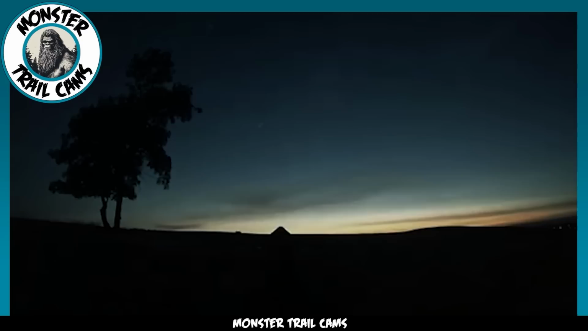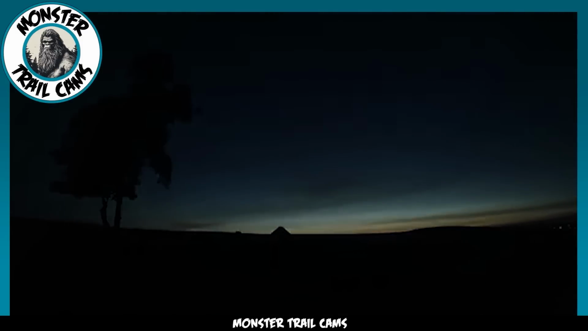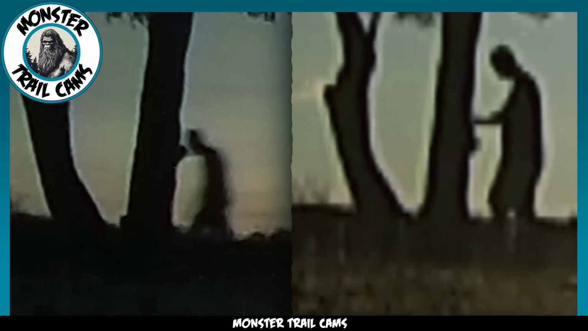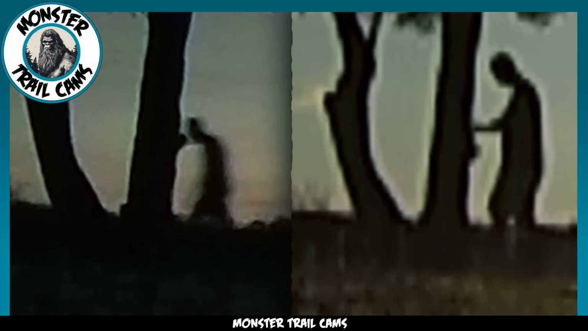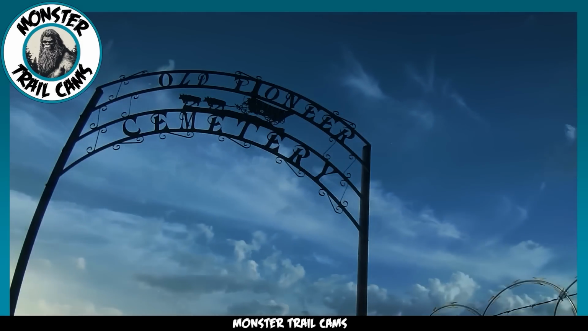Adding to the intrigue was the unusual appearance of the figure. Unlike any typical human silhouette, the figure's head was oddly bulbous and elongated. To contrast the mysterious figure with a human form, Ziegler photographed his brother-in-law standing near the same tree. The comparison was startling. While the image of Ziegler's brother-in-law was crisp and defined, the mysterious figure appeared hazier, possessing an almost ghostly aura.